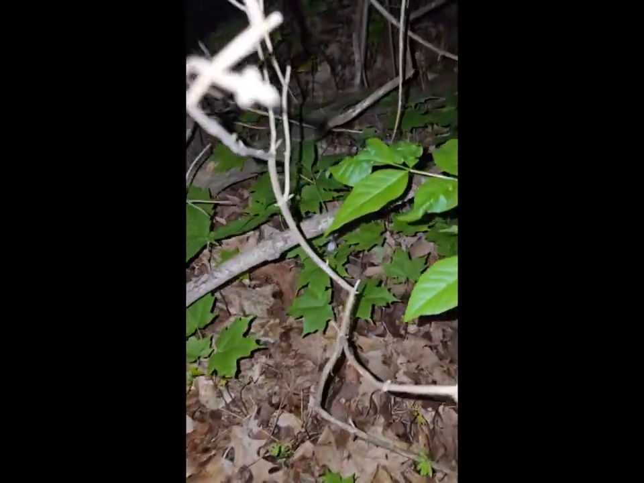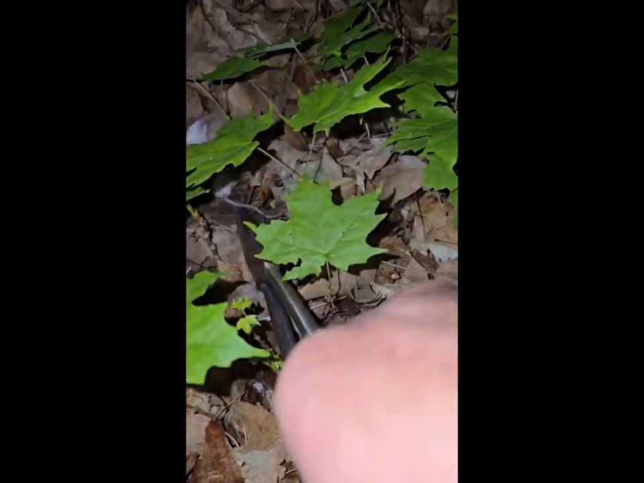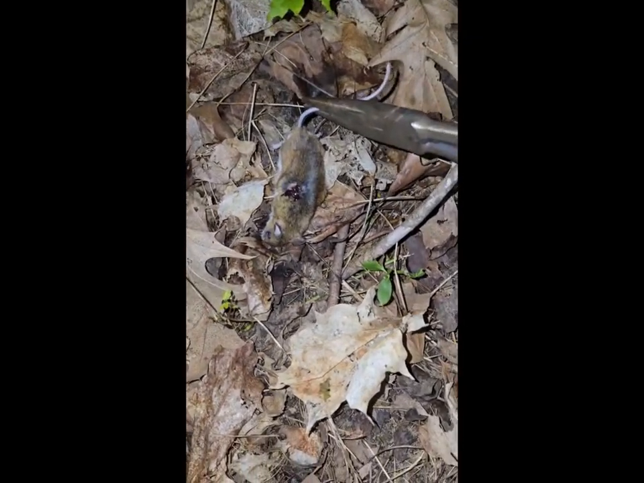And got it right in the back. Oop. Bulged out the other side. I mean, it wasn't very far. It was probably only a 20-yard shot. I guess it was a little farther than that. That's the...